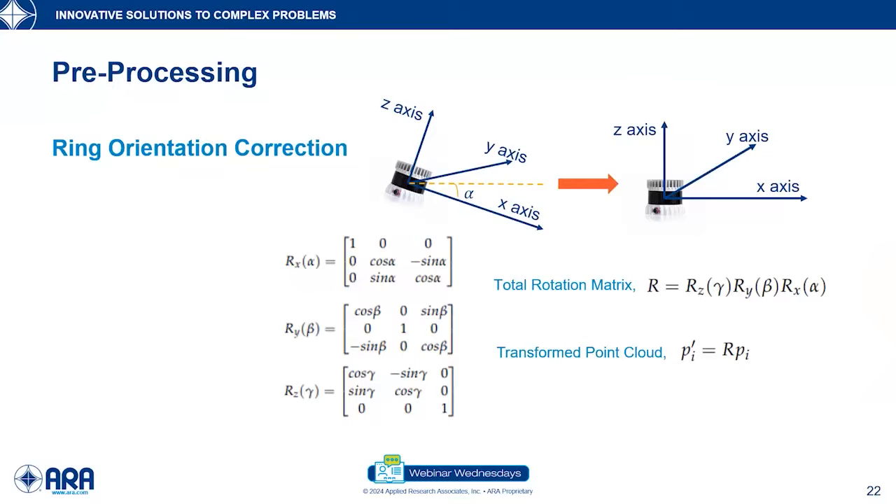The second step of pre-processing was to correct the orientation of the rings. In the previous slide, we saw in the setup that the LiDAR was set at an angle. Therefore, we had to adjust the ring orientation, and the rings were adjusted after calculating the rotation matrix with respect to the X, Y, and Z axes.